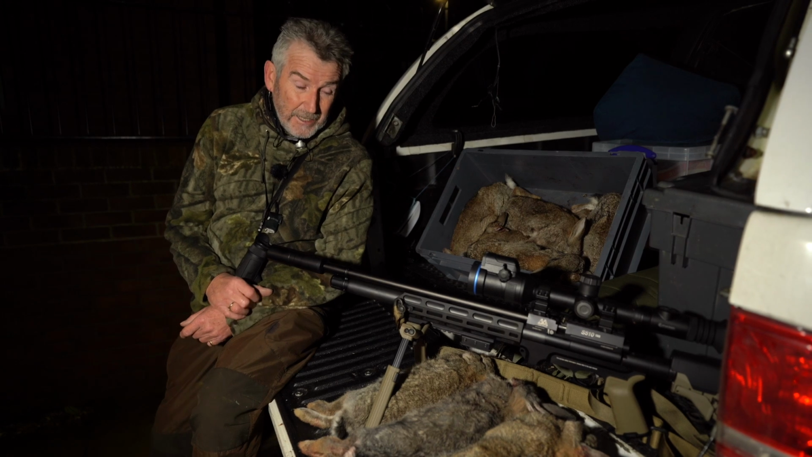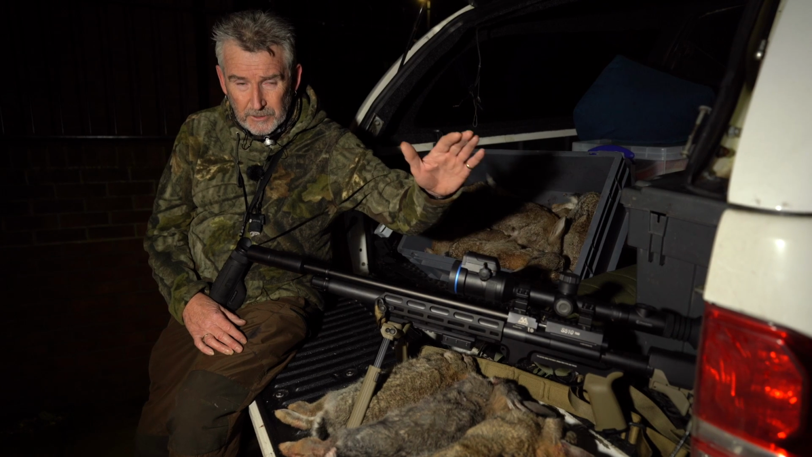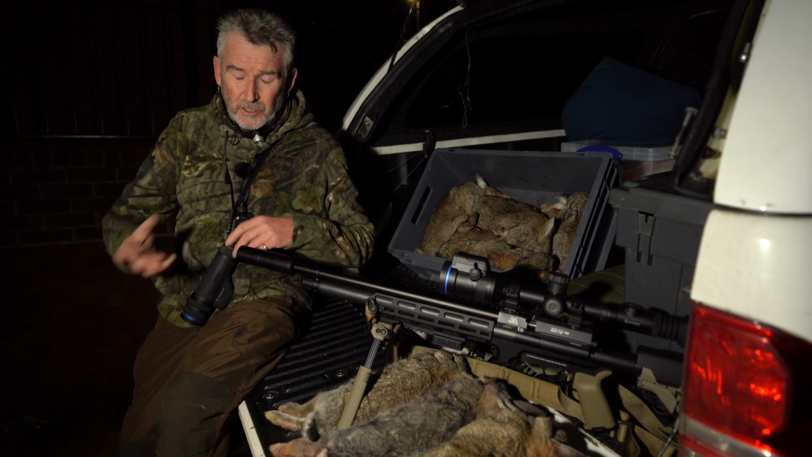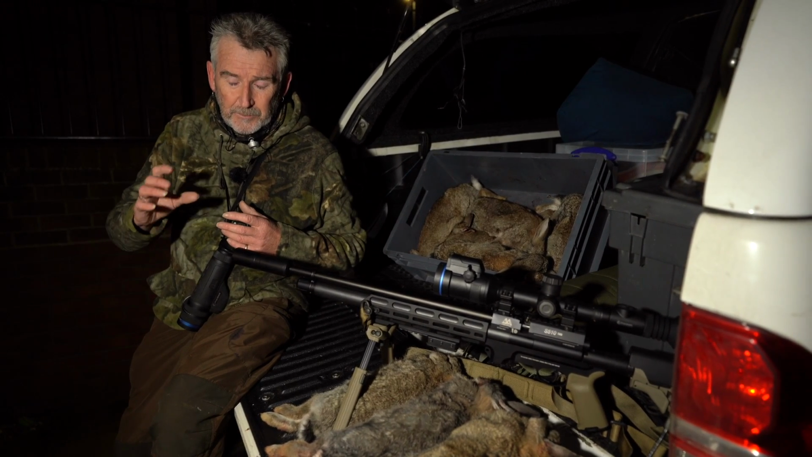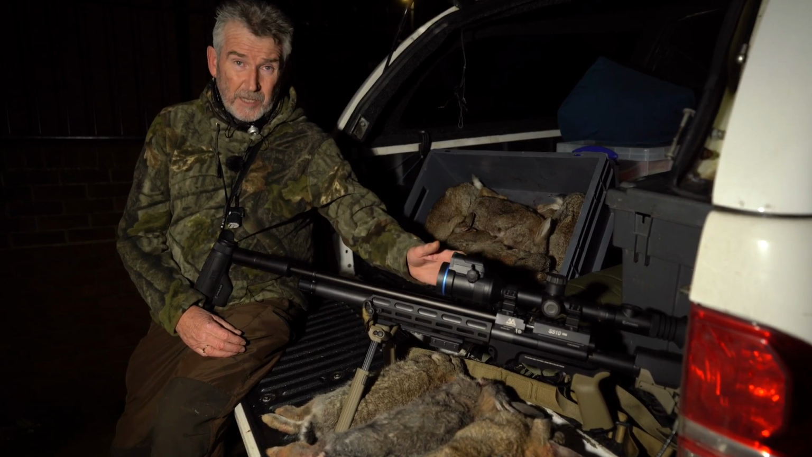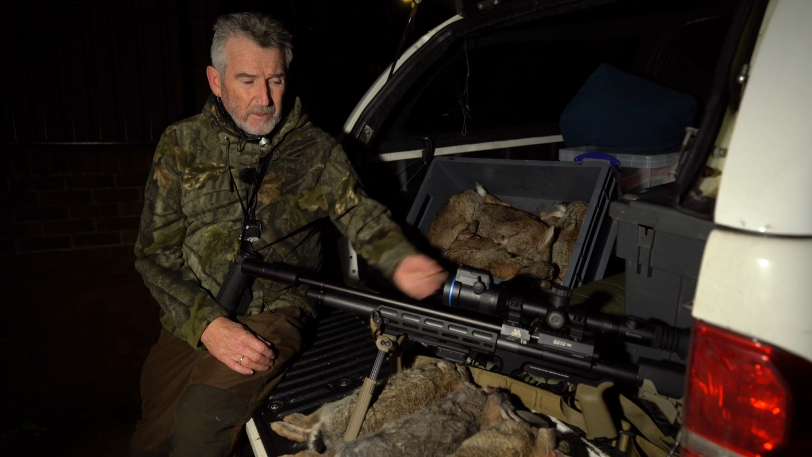So back into the filming. We've had 11 tonight. The kit's worked absolutely superb. The Pulsar Duo is a thermal scope and daytime scope, and you can swap between the both. It's got a picture-in-picture, so you can have thermal on the main screen with a digital image picture-in-picture, or you can have the digital main screen with a thermal picture-in-picture. Startup time's actually fantastically quick, unbelievable. You click it on and it's away, and within a few seconds you've got this full screen.